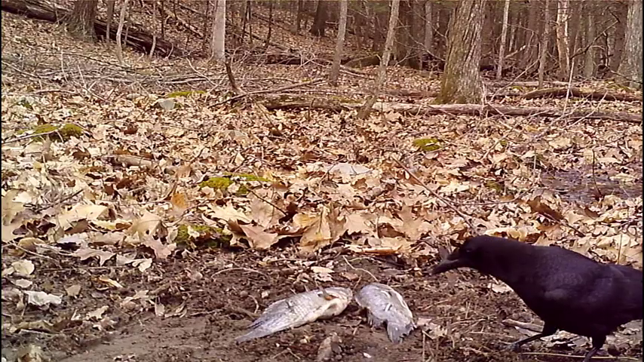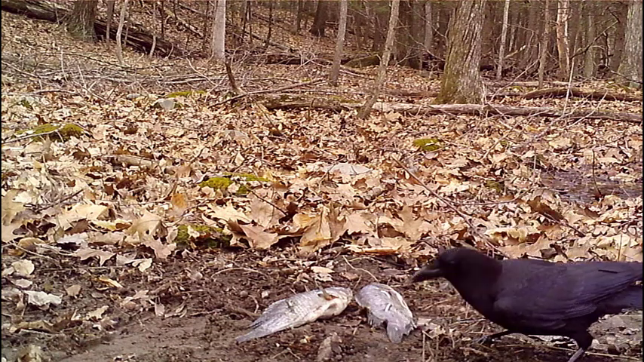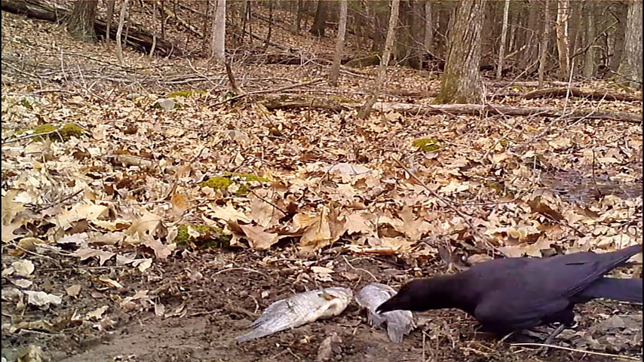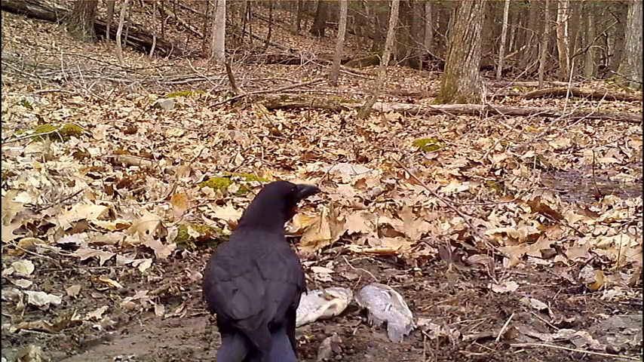All right, welcome back. Two beautiful tilapia out on the trail today, and we made sure to secure them down really well with those stakes so that none of the animals could make off with one or two of them. And we wanted to really see how they were going to tackle these fish, scales and skin and bones and all.